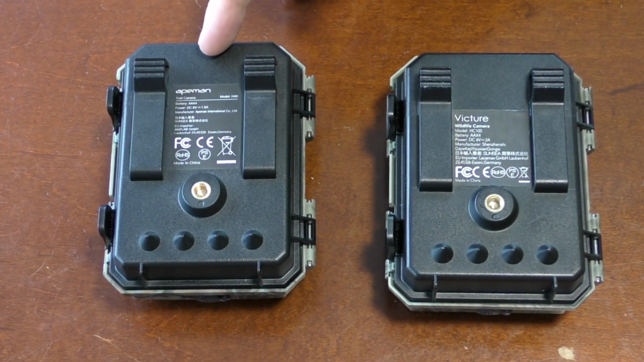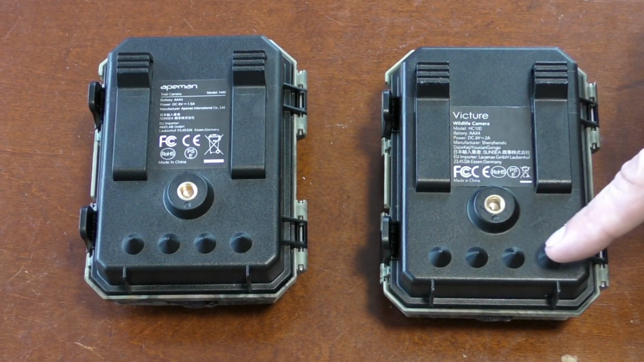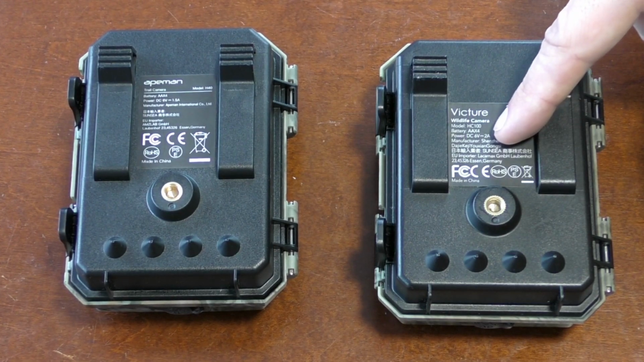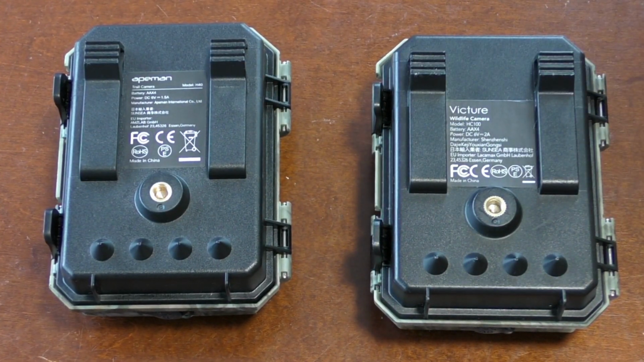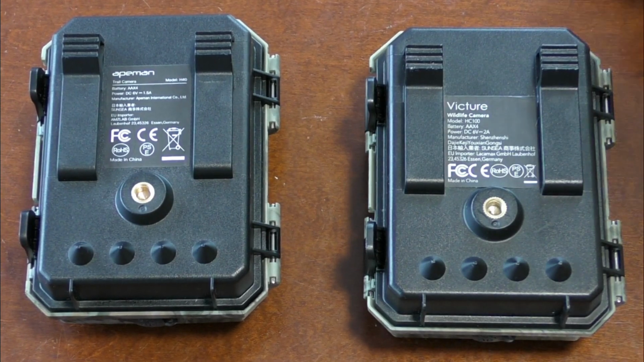The labels here, the names, they've got the mounting for a tripod, this bit so you can tie it up against a tree or something so it doesn't move. Where it's actually manufactured is exactly the same on both of them. I can't read Chinese, but I have noted it's got the same symbols in the same order, so I'm guessing it says the same thing. So they're pretty much identical.